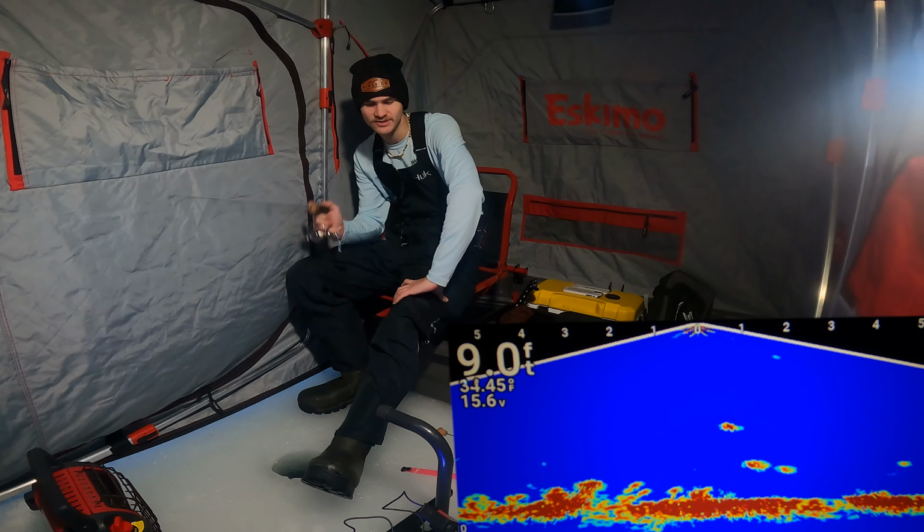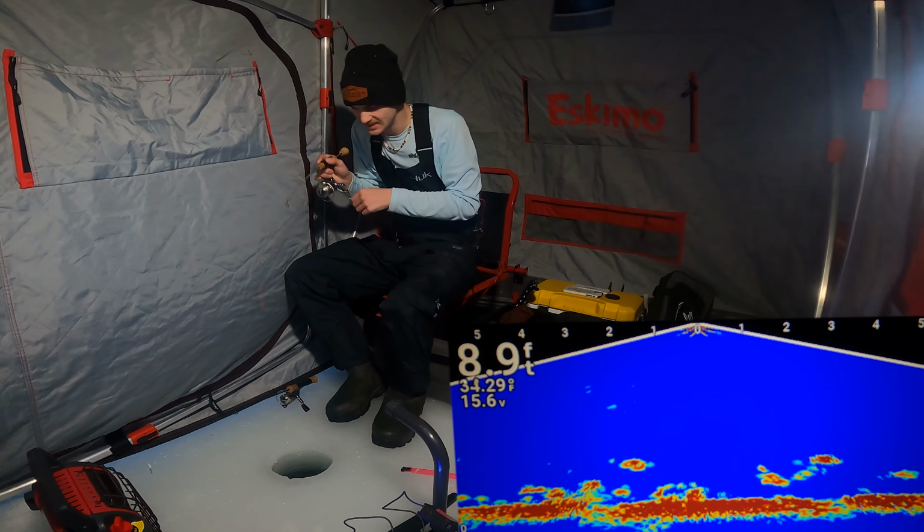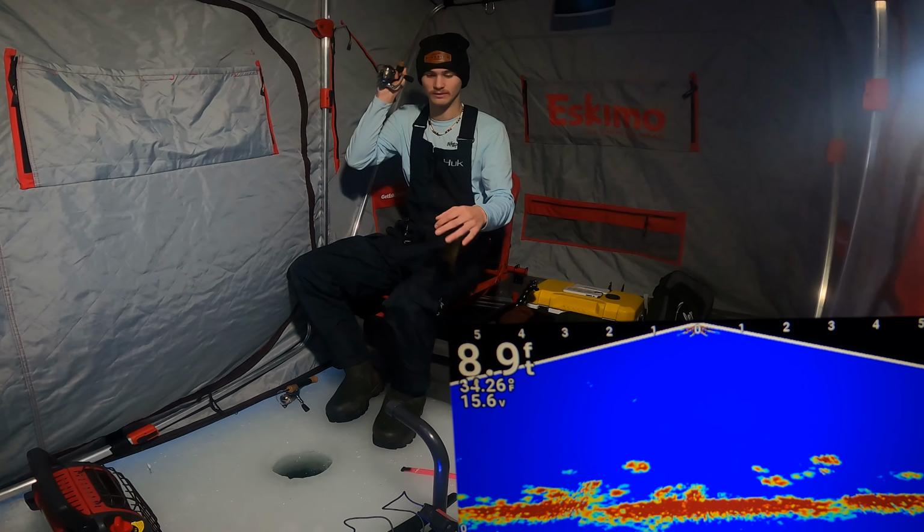Now that we've got these bigger guys here, let's see if I can get them to eat a small tungsten. This one doesn't look too bad actually. We'll see here. We're gonna see. Let's see if he wants to give it a little tap there. See if this guy's any bigger. He's not the big one. No, you are not the big one. Oh boy. I will not settle for little fish.